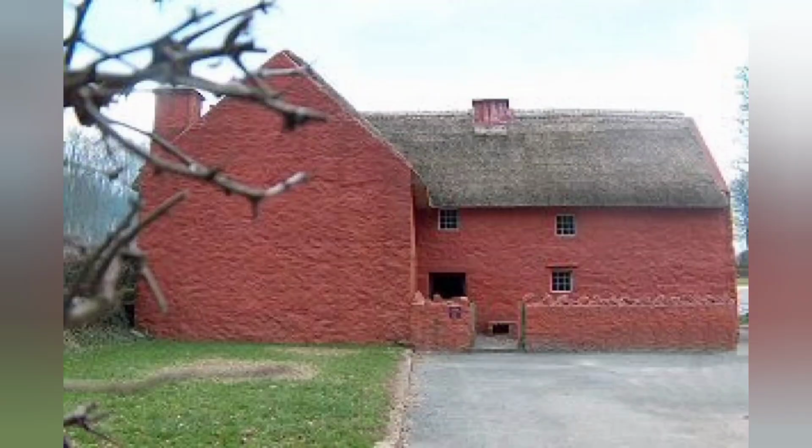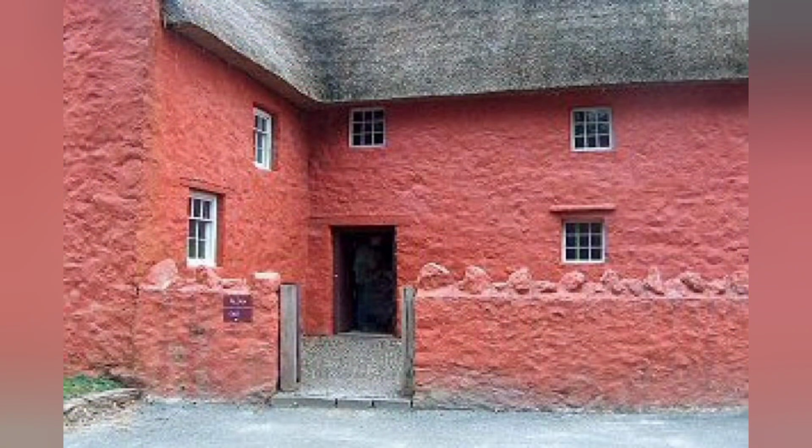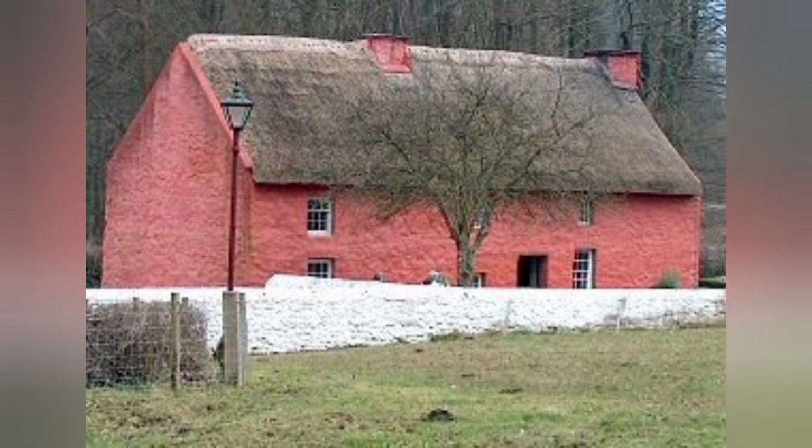In Kennockstone, there is a farmhouse. Kennockstone Farmhouse is a 17th century farmhouse originally built at Kennockstone, Llangennith, Gower, and is currently located at St Fagan's National History Museum in Cardiff, Wales. It is a Grade II listed building.